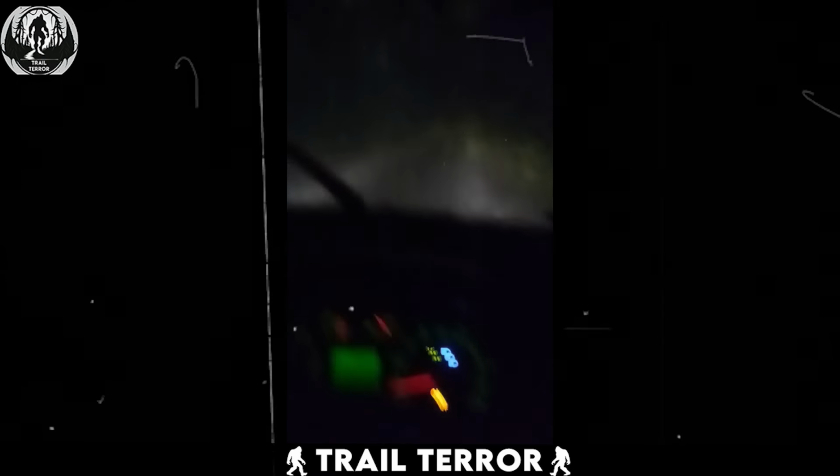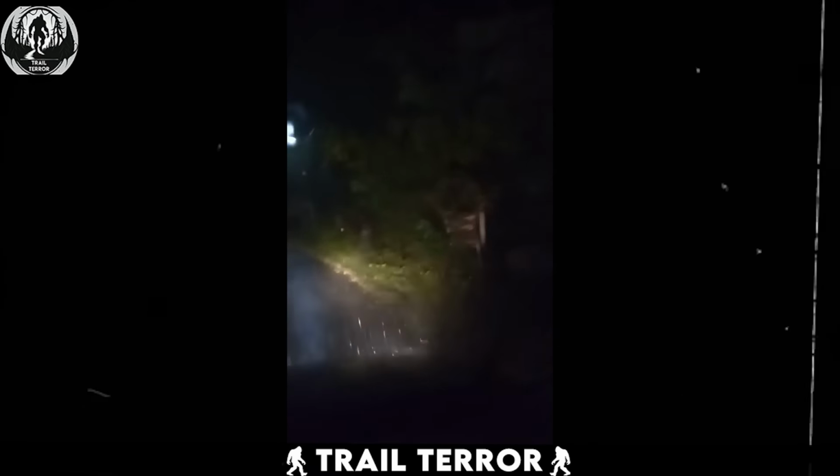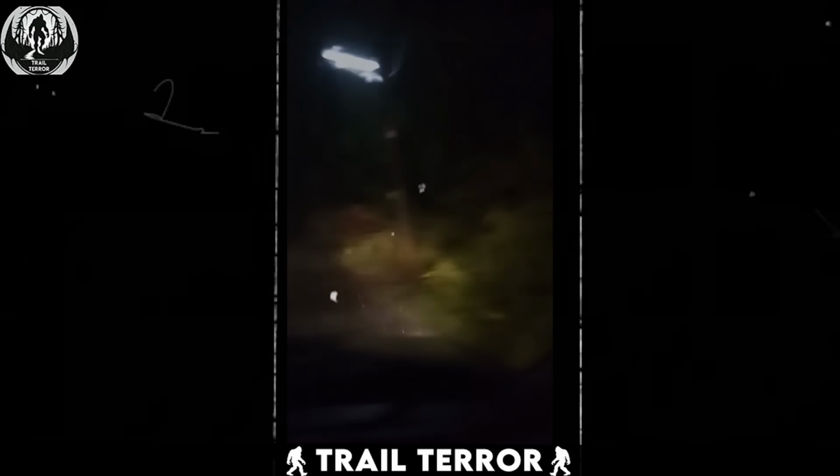Its long, slender frame and bizarre features give off an undeniably eerie vibe. I don't know if this was someone genuinely in need of help or something sinister trying to lure the driver out of his car. What do you think? Let us know your thoughts in the comments.